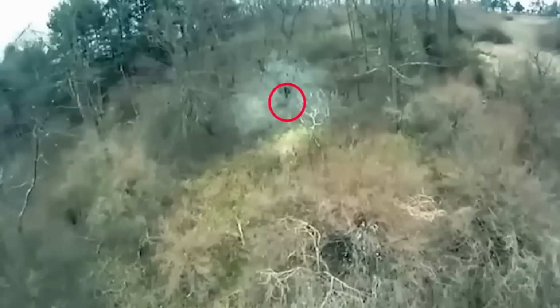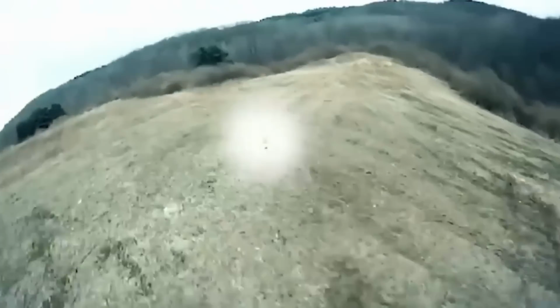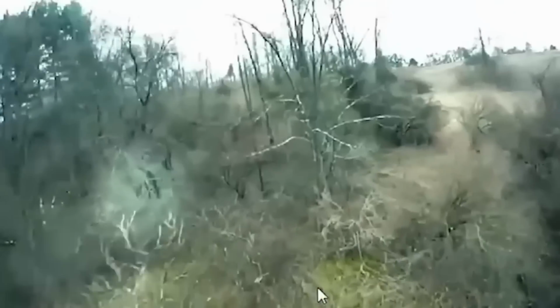It looks like a large black dot. But watch as the video is enhanced with a spotlight. The figure becomes unmistakably clear.